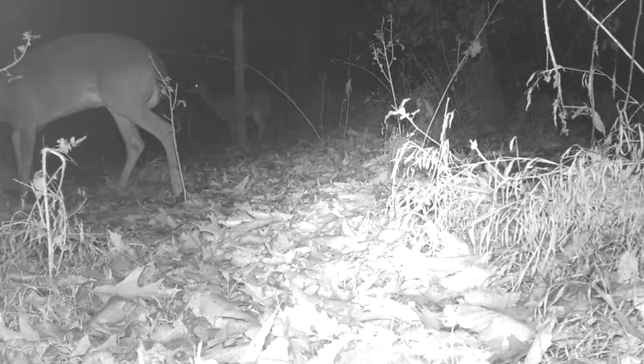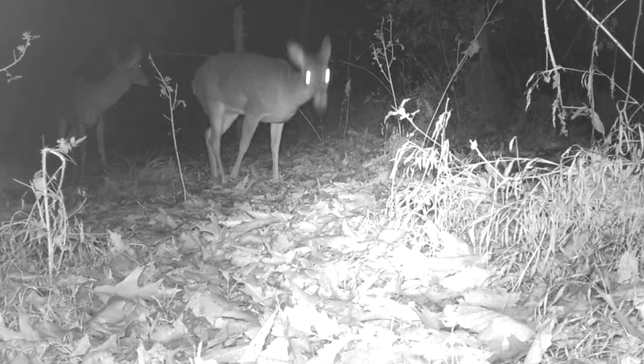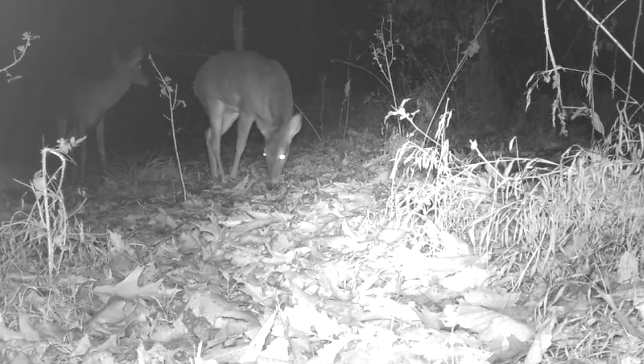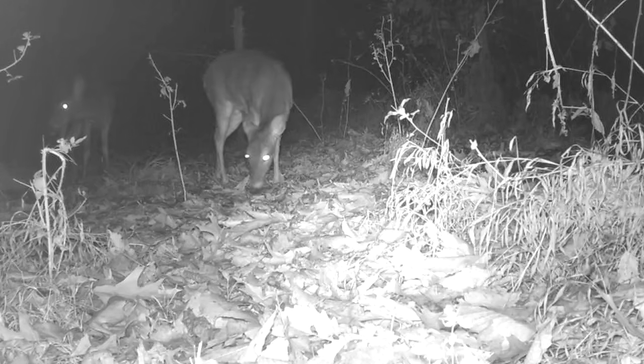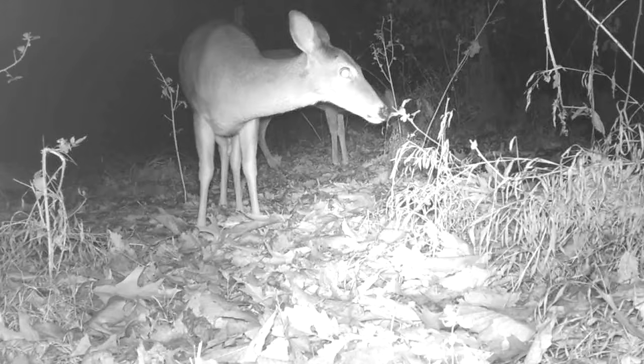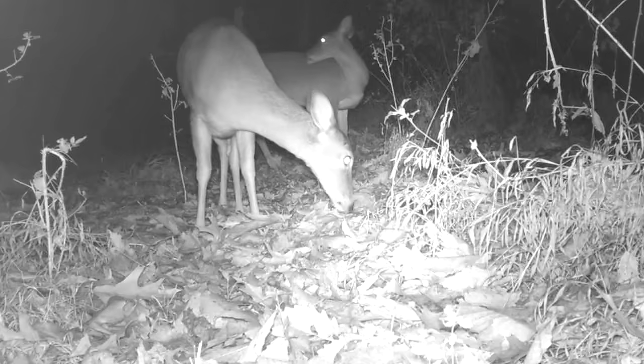And down at the pond, how that tree limb blocked that out at night, so I had to remove that. But on the other camera, plenty of action. Does are down here, the whole herd. Just relaxing, taking it easy, till something runs them off. And they leave their scent down here too, I know they do.